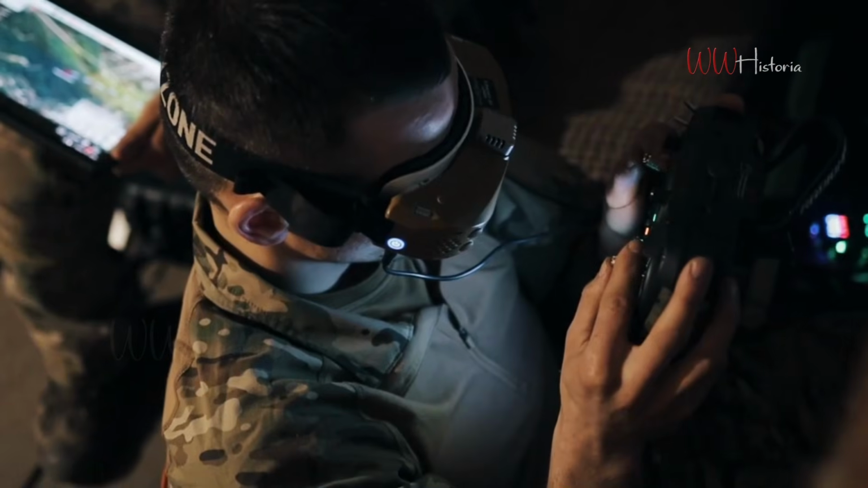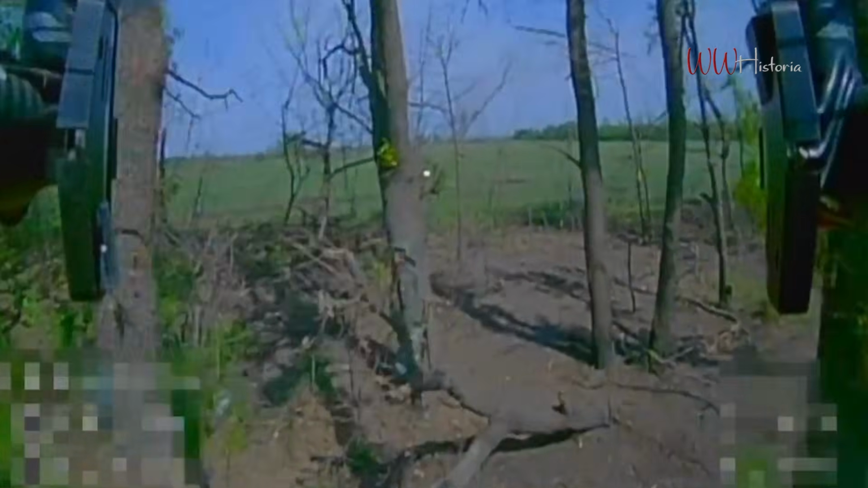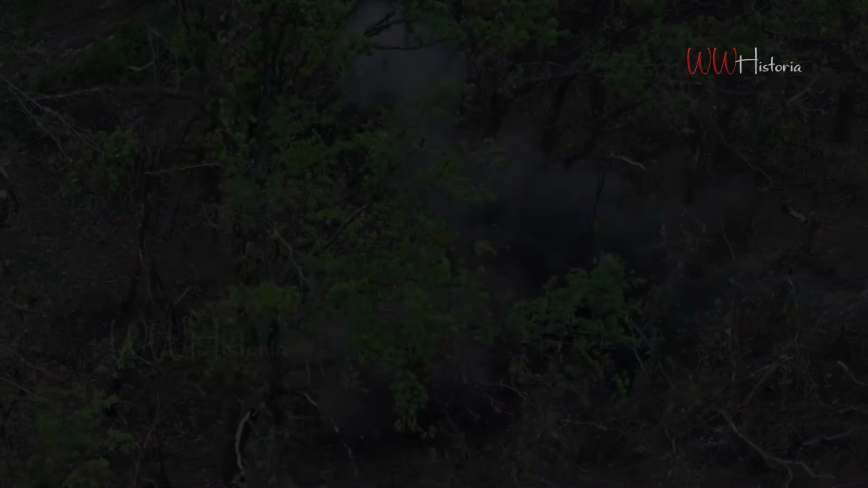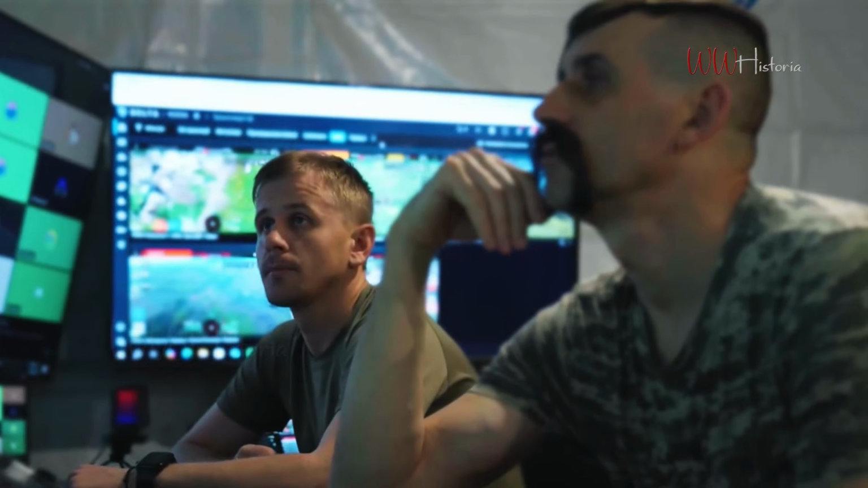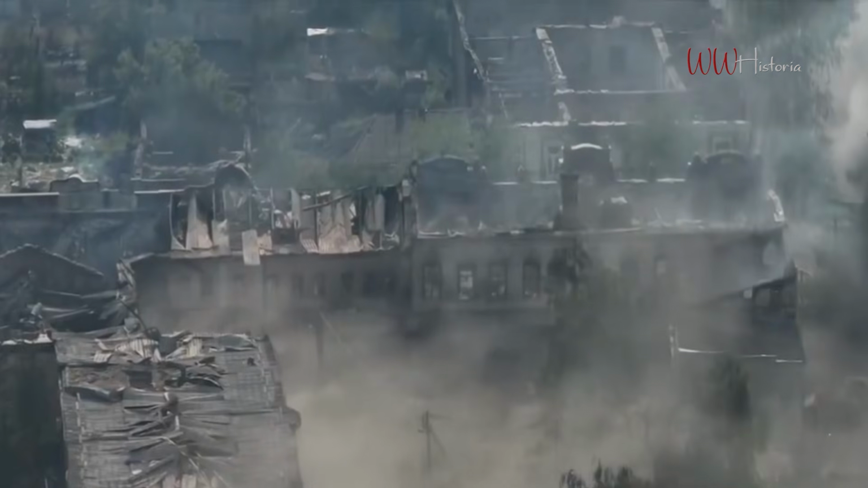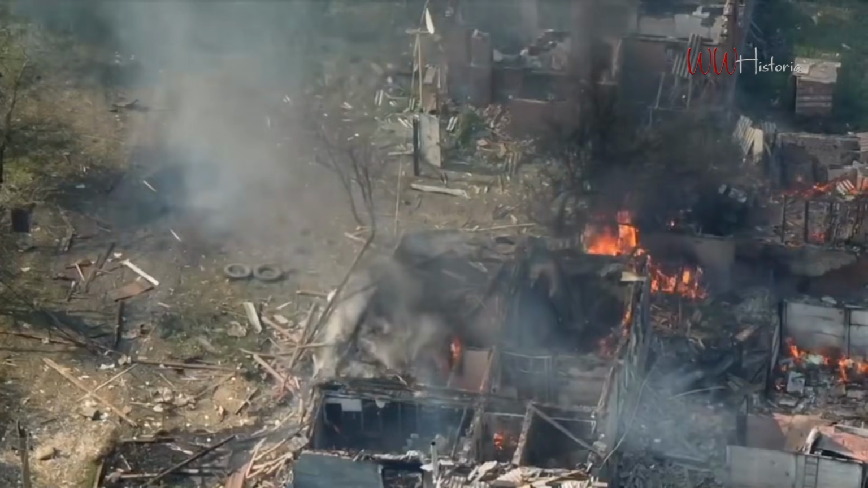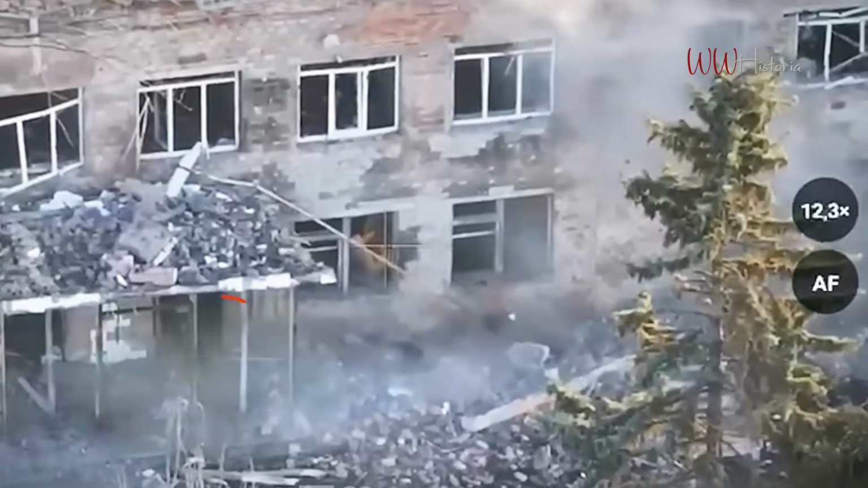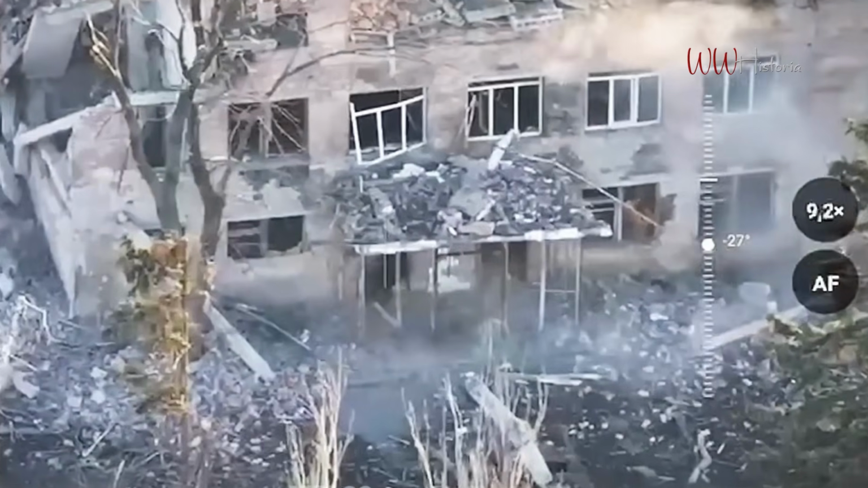In the fluid environment of modern tactical warfare, single mistakes frequently determine the survival of entire combat squads. High-resolution aerial surveillance captured a striking moment inside a contested settlement along the Eastern Front. A Russian infantryman was observed fleeing through ruined residential structures, actively pursued by a Ukrainian light unmanned aerial vehicle.